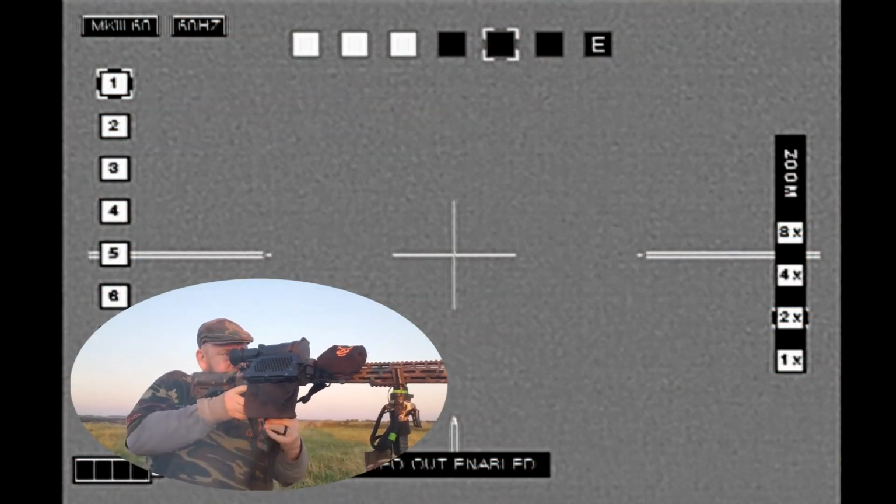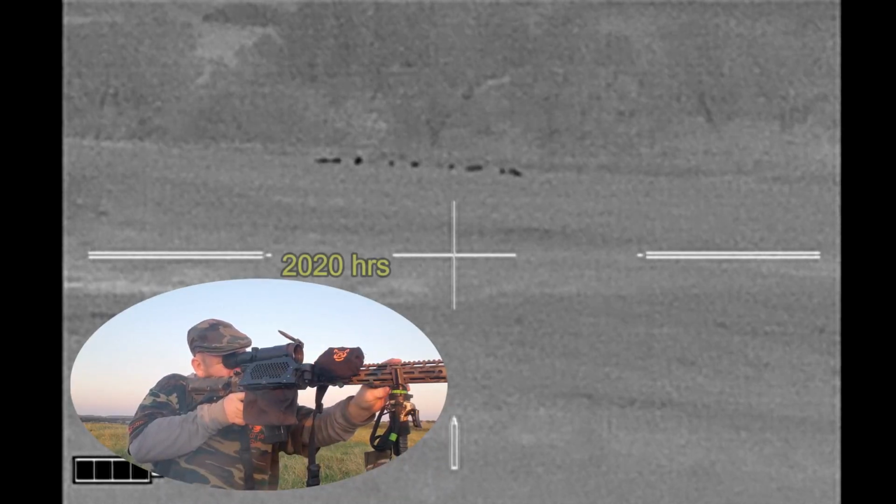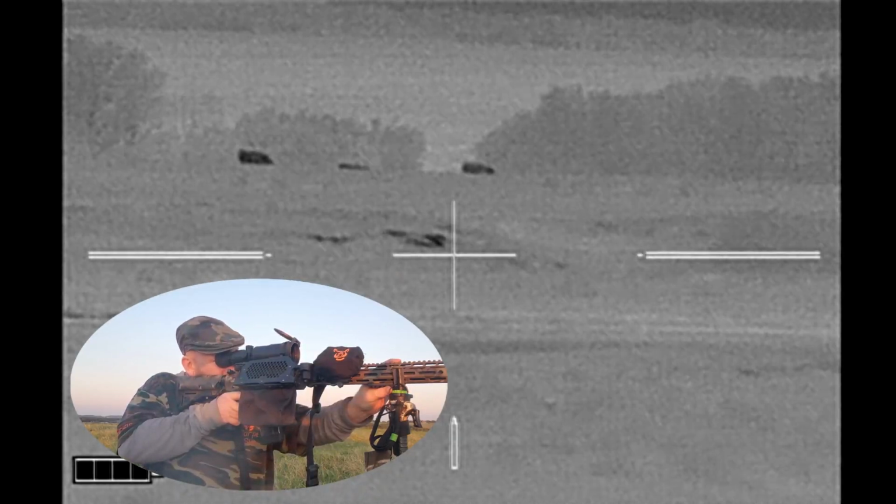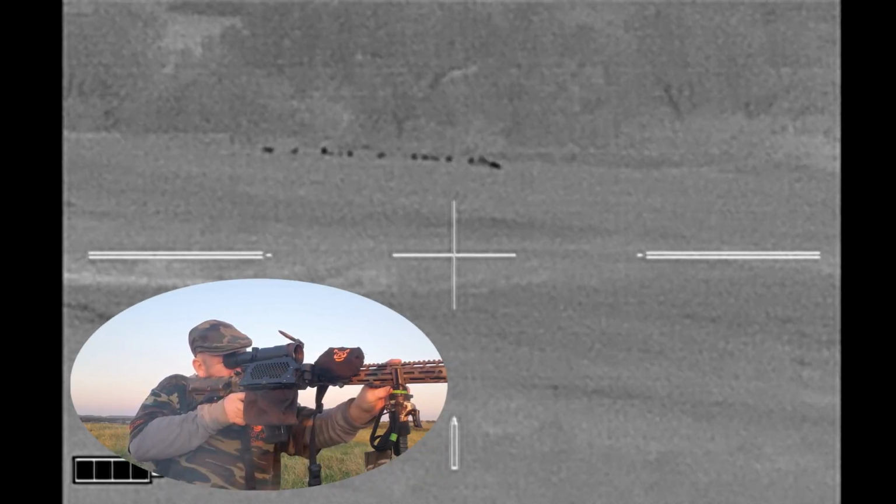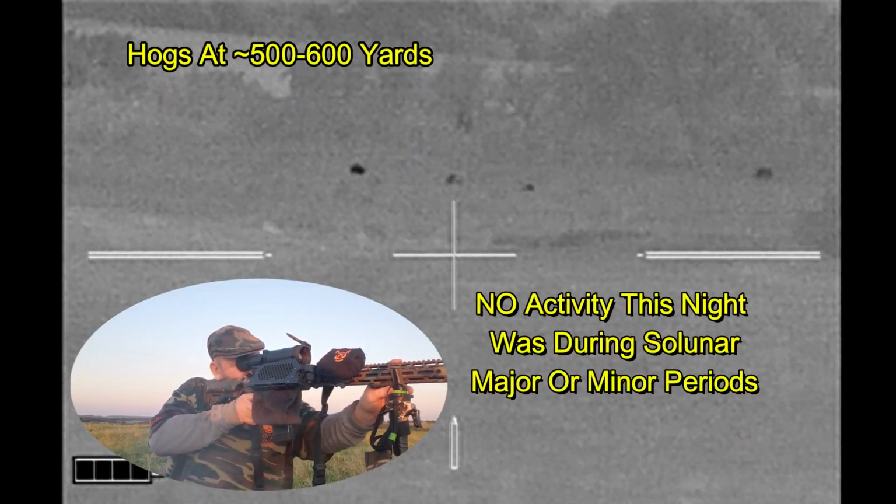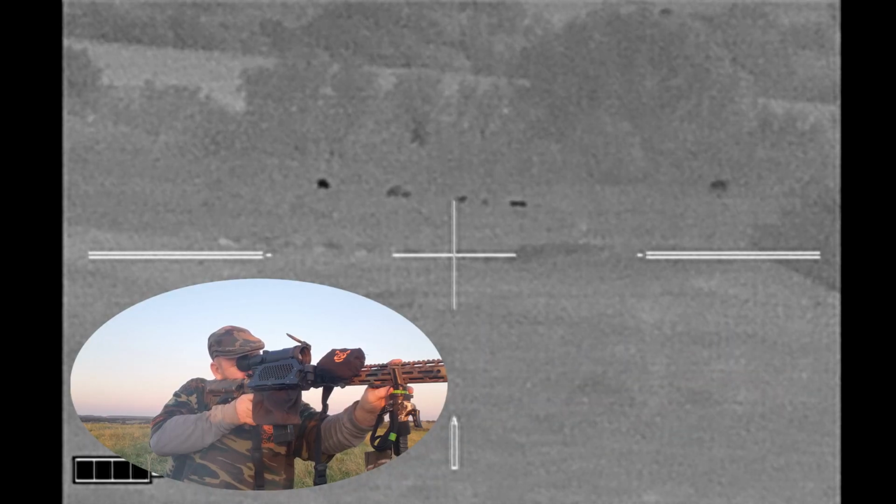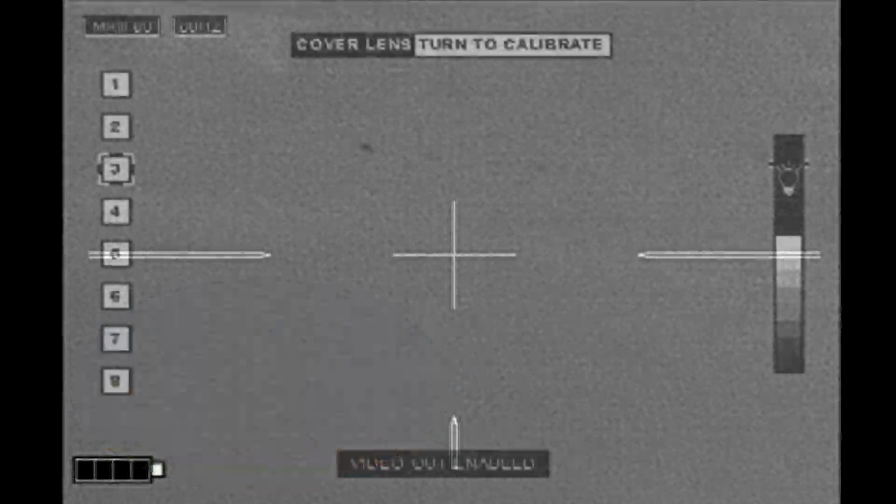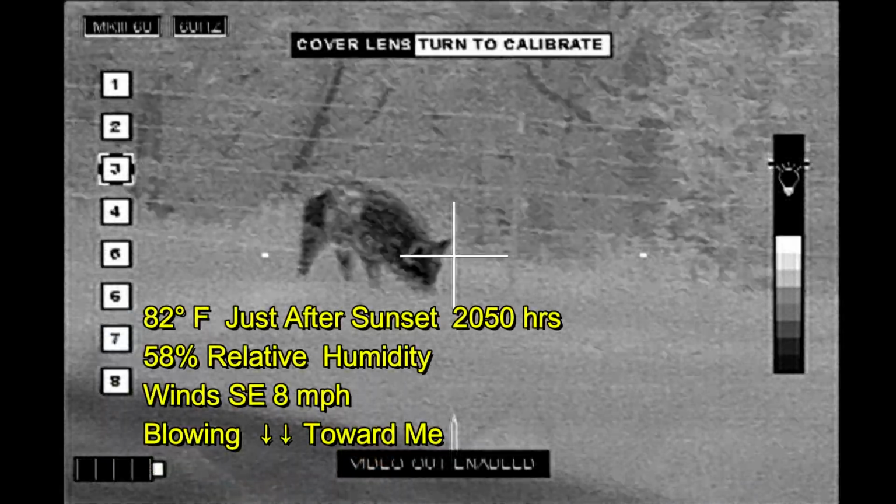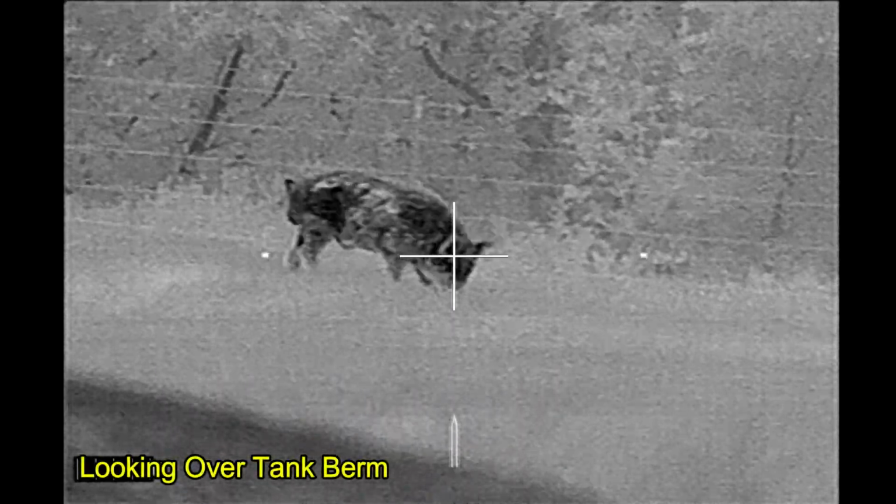Jesus went hunting up in North Texas. It is daylight, and the hogs have arrived. I waited about 15 minutes for the sun to actually drop below the horizon, started my stalk on these hogs, and they eventually slowly moved away down into the creek bottom, leaving behind this one boar. And so I took him.